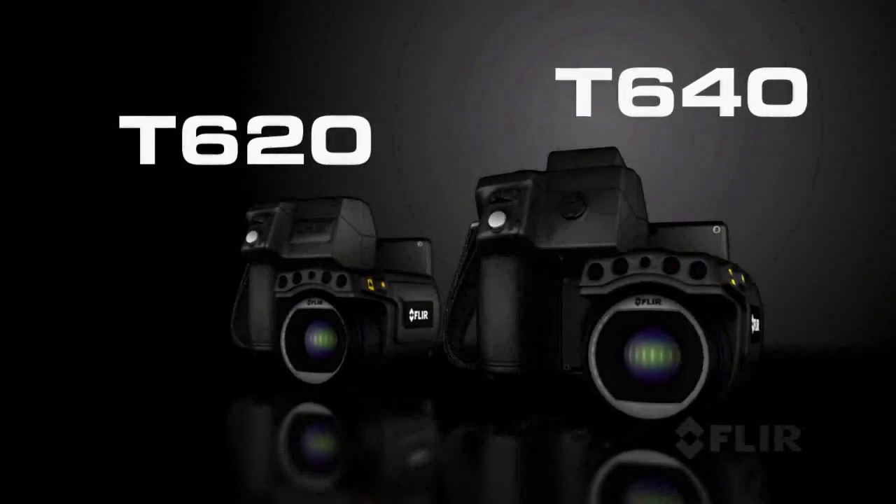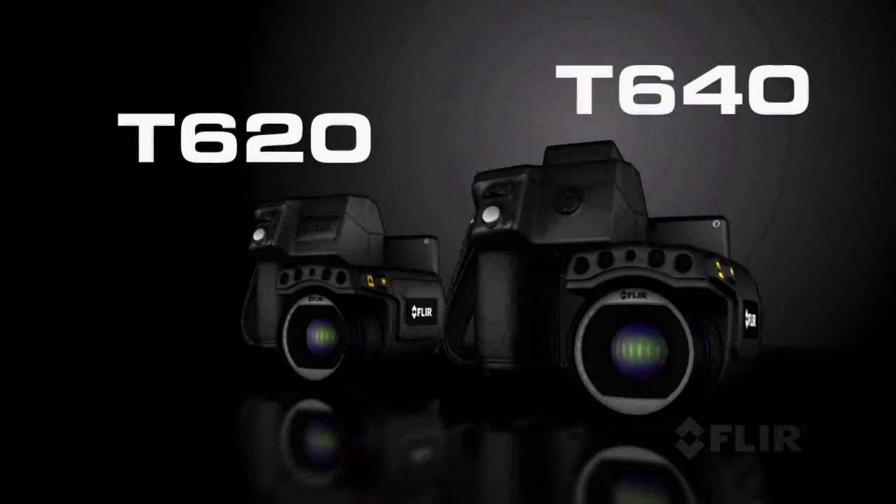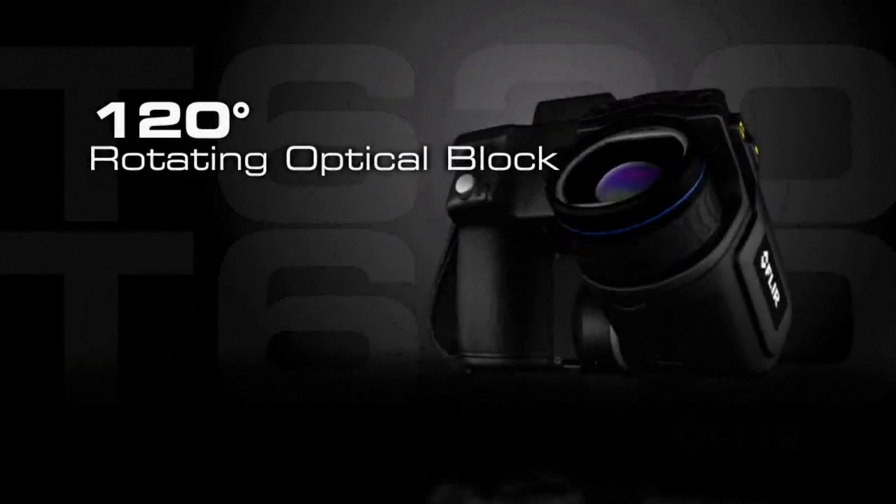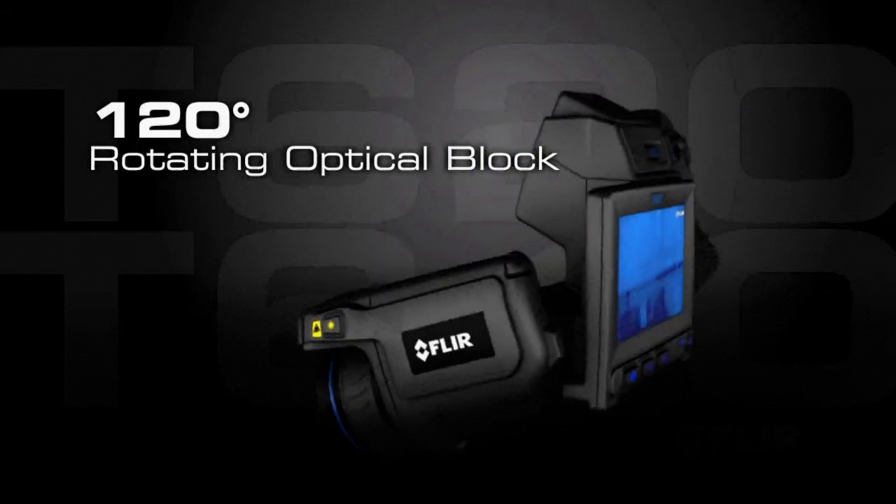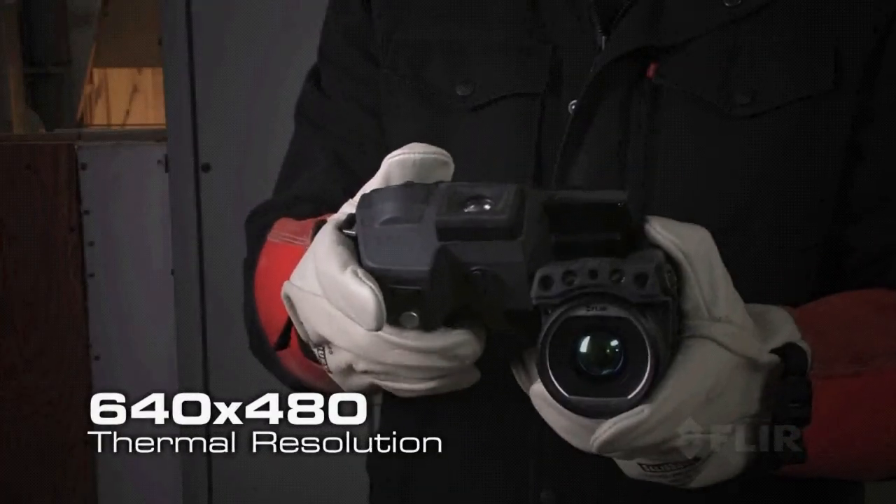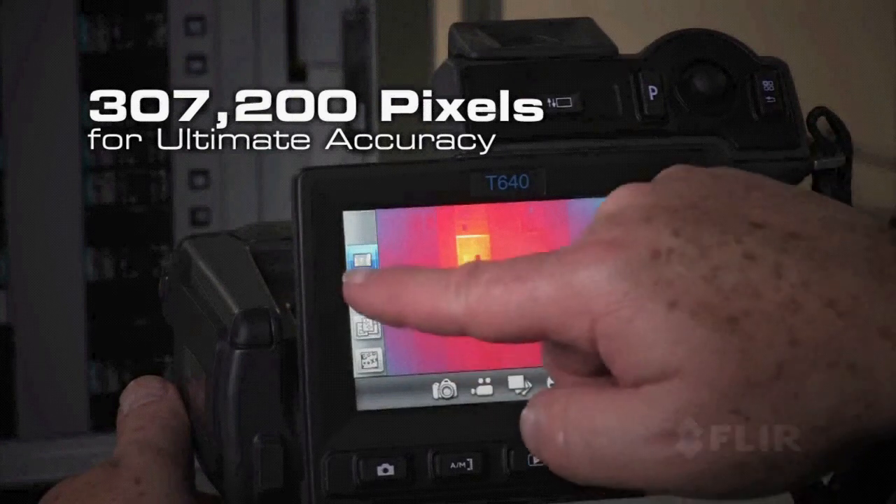Introducing the T640 and T620, the most innovative and highest resolution professional grade thermal cameras ever, new from FLIR. With the exceptional ergonomics T-Series is known for, featuring a rotating optical block to help you get the shots from any angle easily and comfortably. Get the best thermal detector in its class for outstanding image detail and the most accurate temperature measurements.